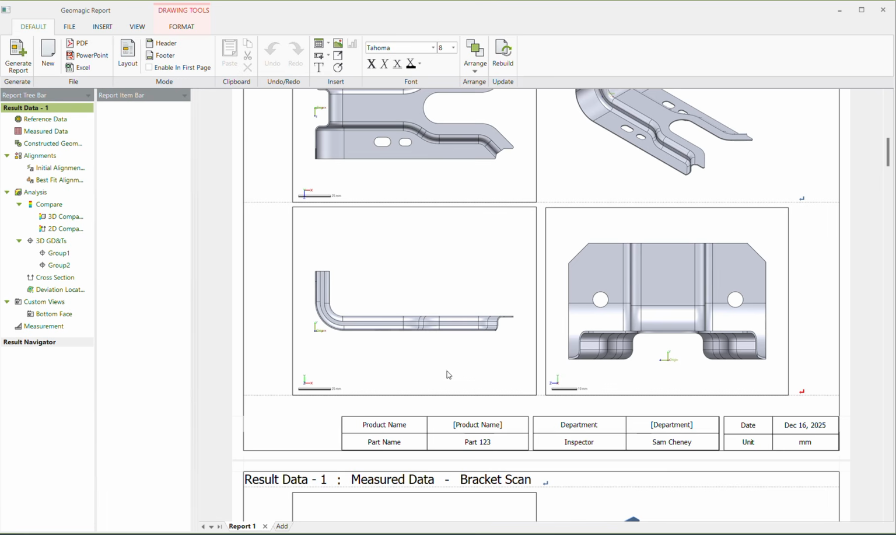So that is that for today's inspection insights. Hopefully you learned a lot. We're kind of easing into it with this first one.